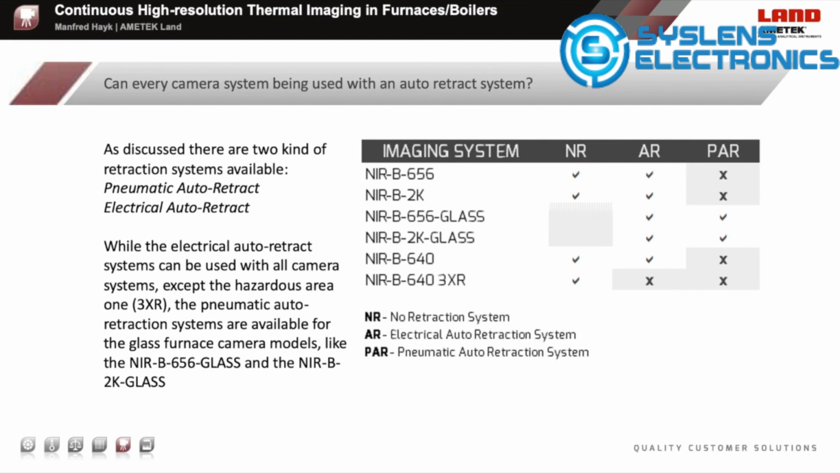While the electrical outer retraction system can be used with all camera systems except the hazardous area, the pneumatic outer retraction systems are available for the glass furnace camera models only, like the Nearby 656 glass and the Nearby 2K glass. On the right-hand side, you can see a table which gives an overview of which outer retraction systems are available for which camera systems.